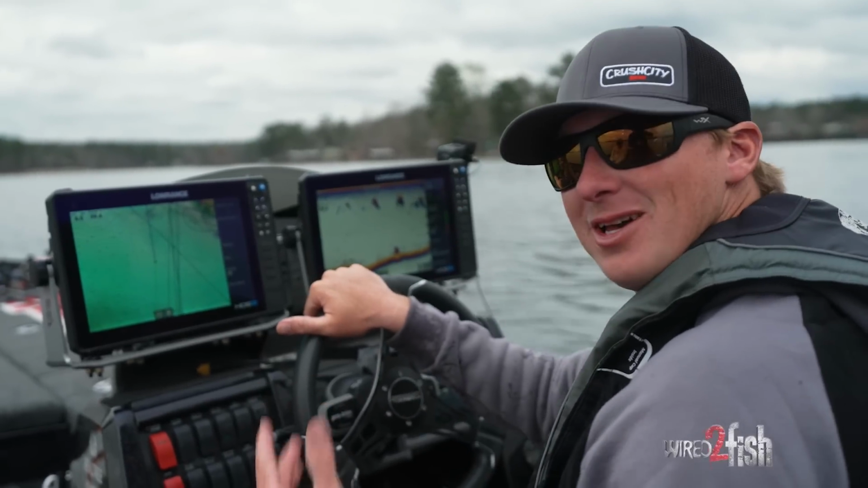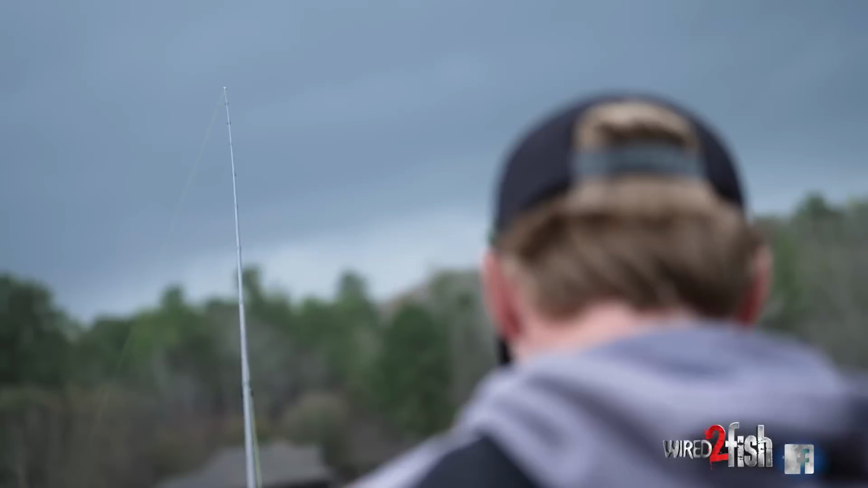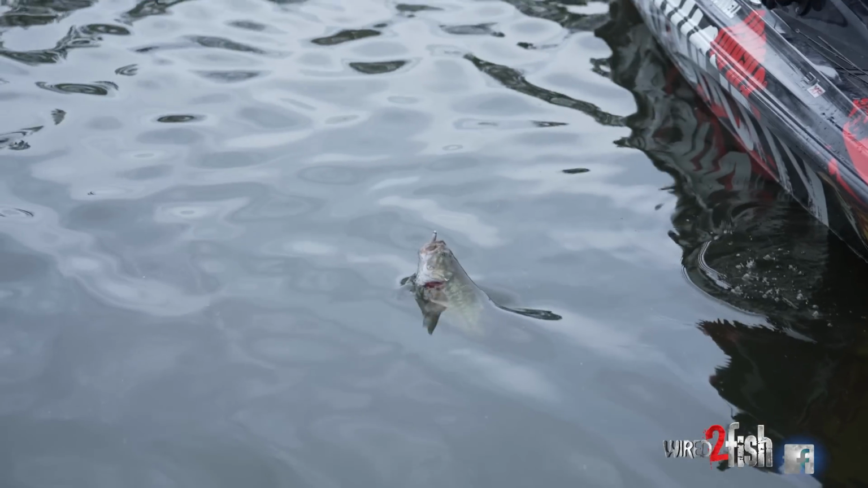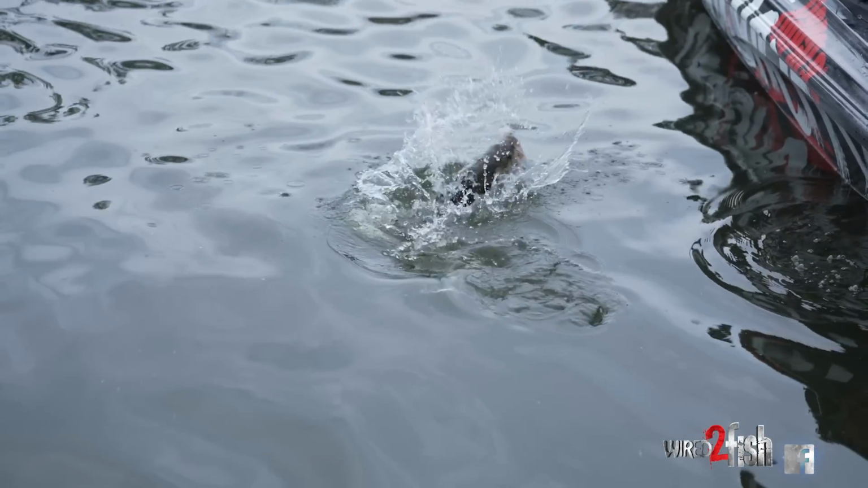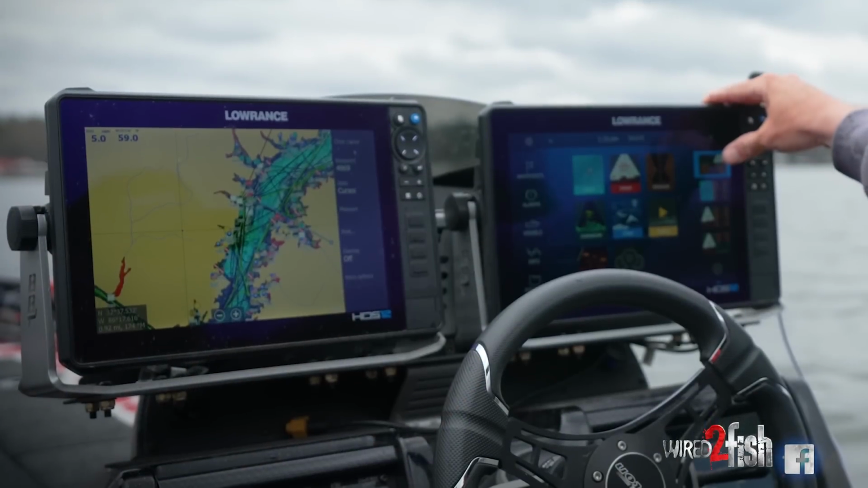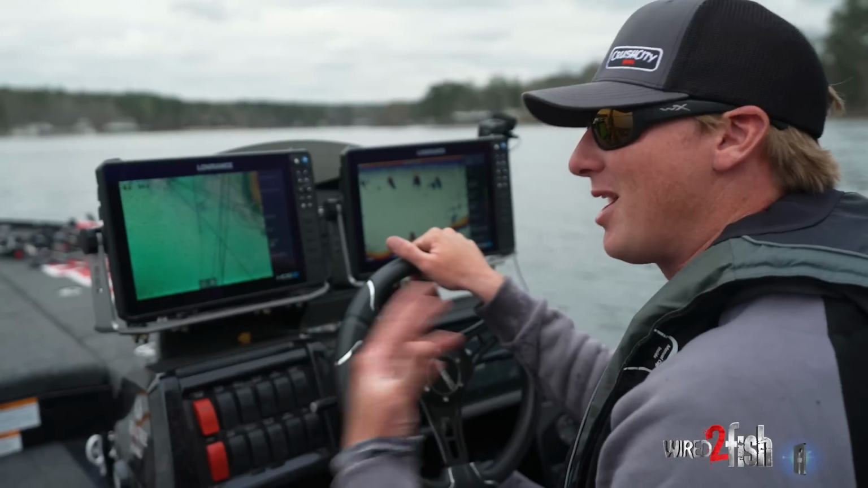All right, guys, we're out here on the lake today, and there's a big craze going on where we're catching suspended fish on bait. And this is one of my favorite ways to catch them. I'm out here using my electronics, but what I really love using is my 2D. I seem like everybody forgets about 2D. It's one of the best tools on my boat when I'm doing this technique.